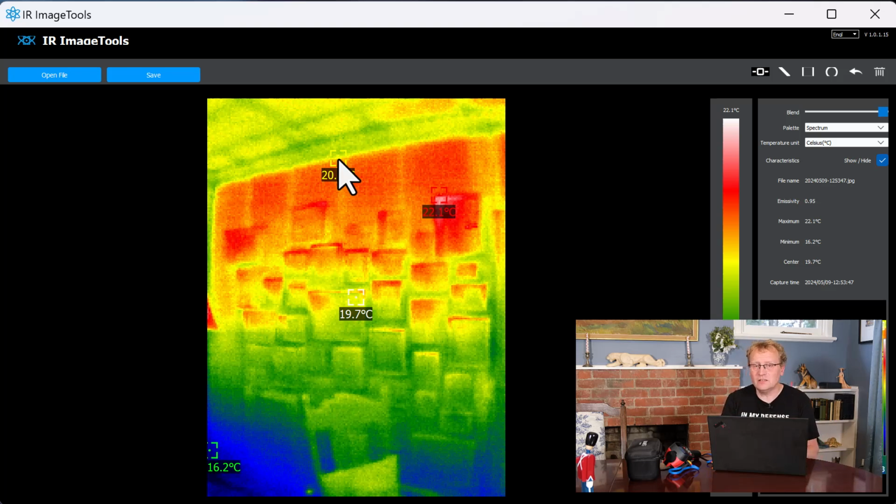It is really handy as a post-processing tool, going, oh, I took that picture, but now I'm off the site and I want to know what the temperature was of that bit. Oh, what was that? We didn't notice that. We took a picture of whatever it might be. We can go in after the fact. We'll remove that. We can also do that with a line. So from there to there, what is the highest temperature and the lowest temperature? It'll show you that. We can do the same with a square, which is very handy.